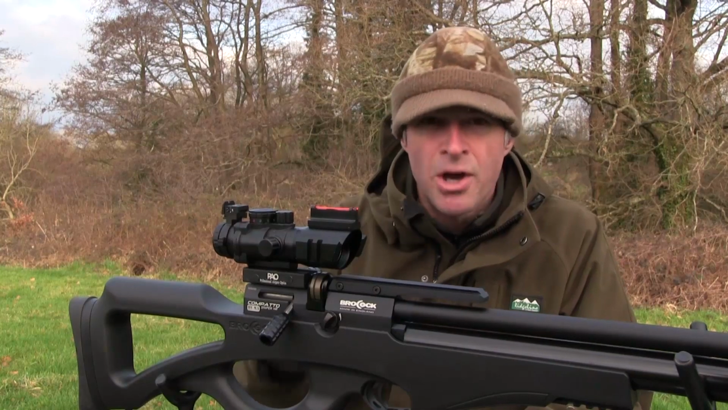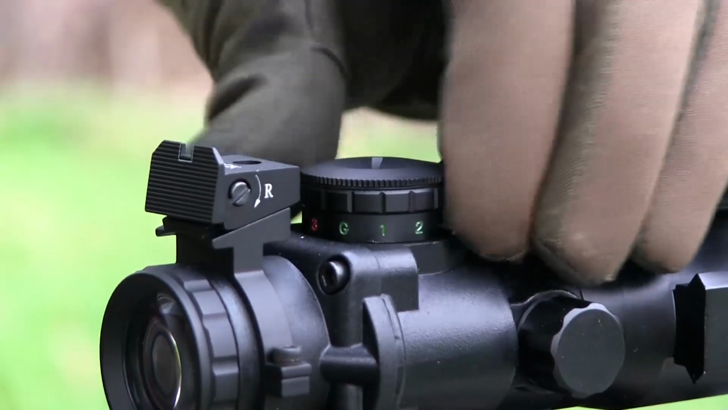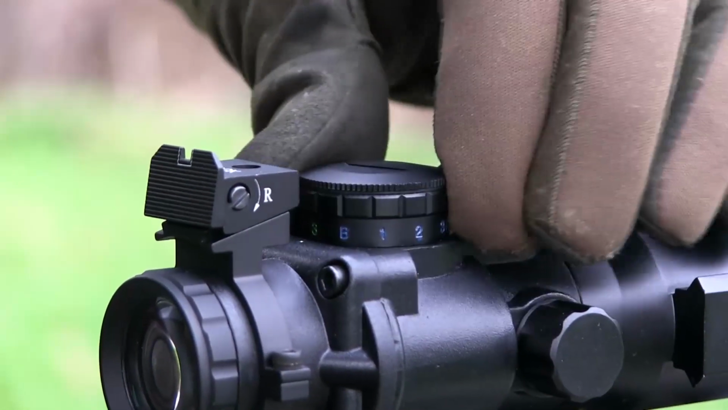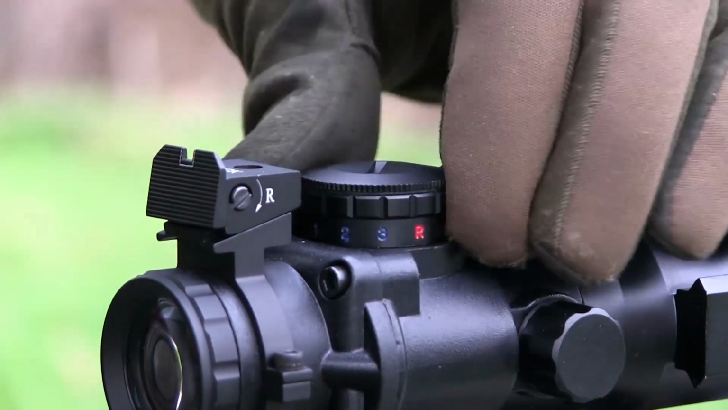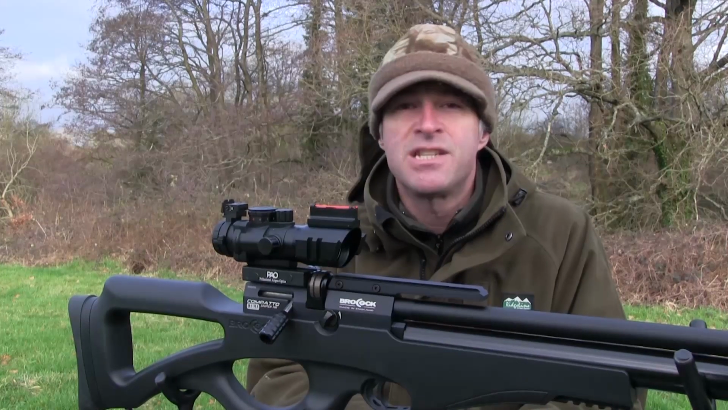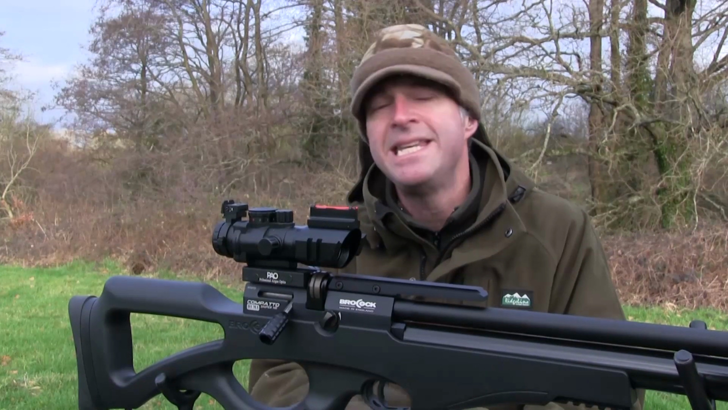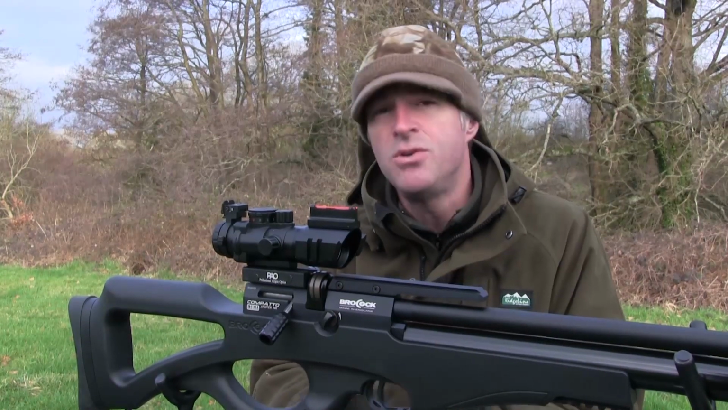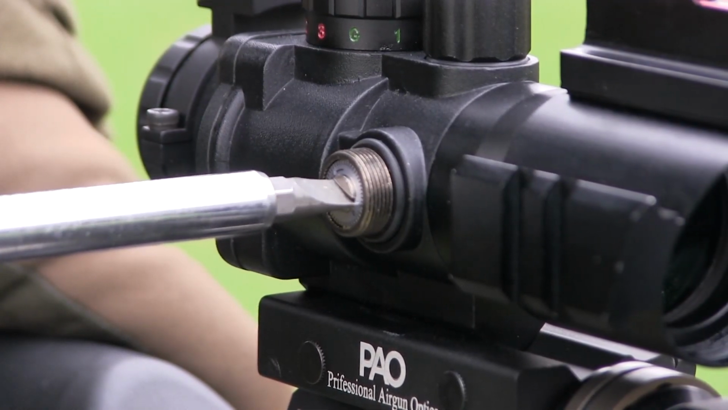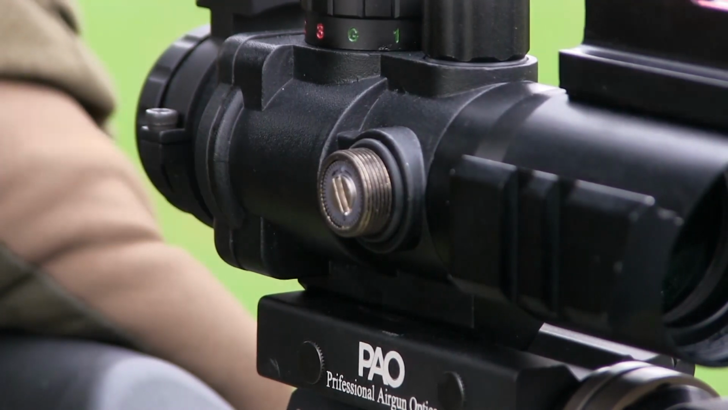Simply turn the top dial to choose between red, green or blue illumination when you need improved contrast against awkward backgrounds. The level of brightness can even be set at 3 different settings for each colour. Zeroing is by means of 2 small turrets which provide 1/4 MOA adjustment for windage and elevation. You do need a screwdriver to adjust them, but they turn with very positive stops and there's no chance of them being nudged off zero once you have it set.